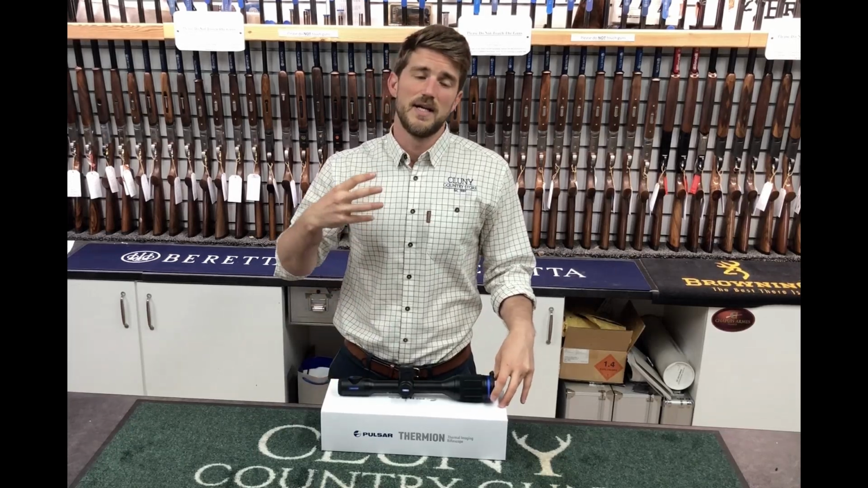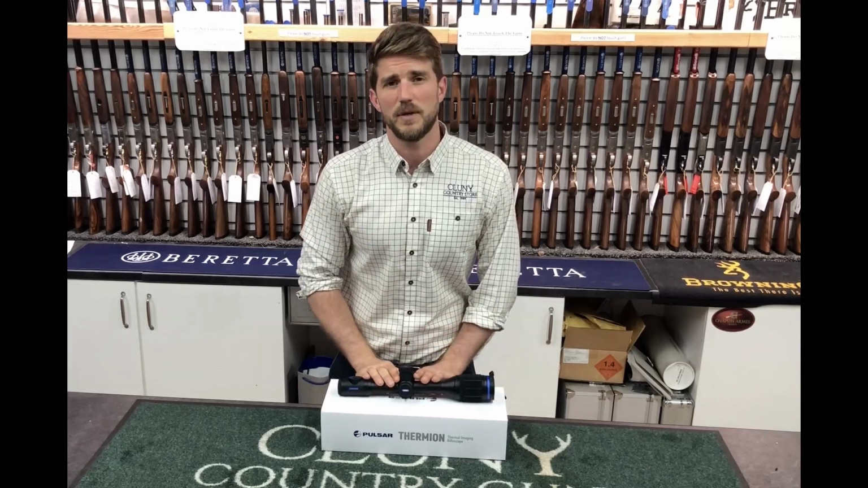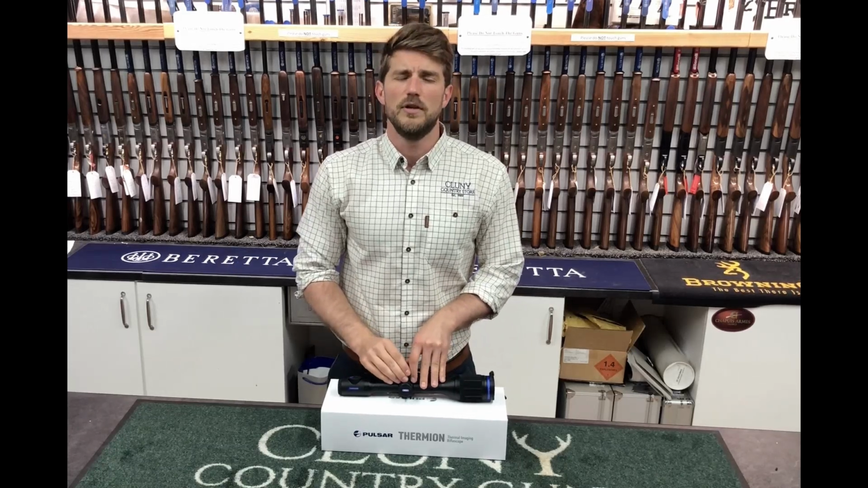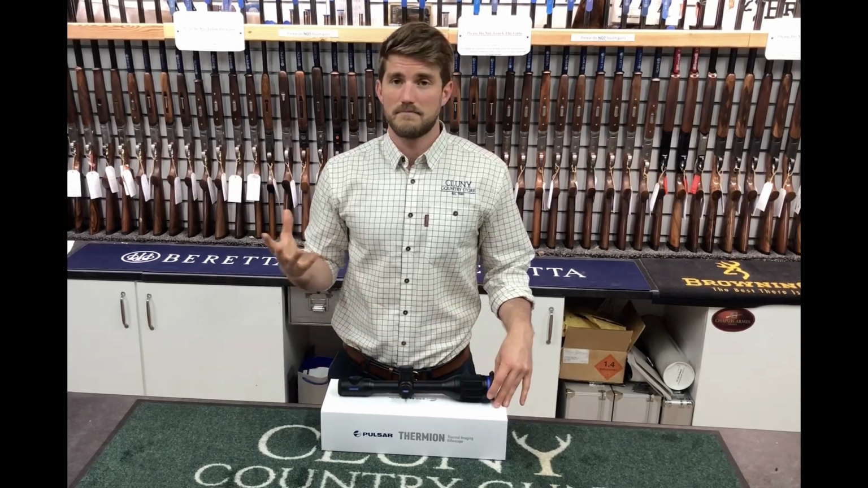It also has a considerably better sensor than the other two. I mean, still stunning pictures through these, as you'll see later in this video, but the XP50 is the top dog. Really stunning, clear imagery. But with that comes the prices.